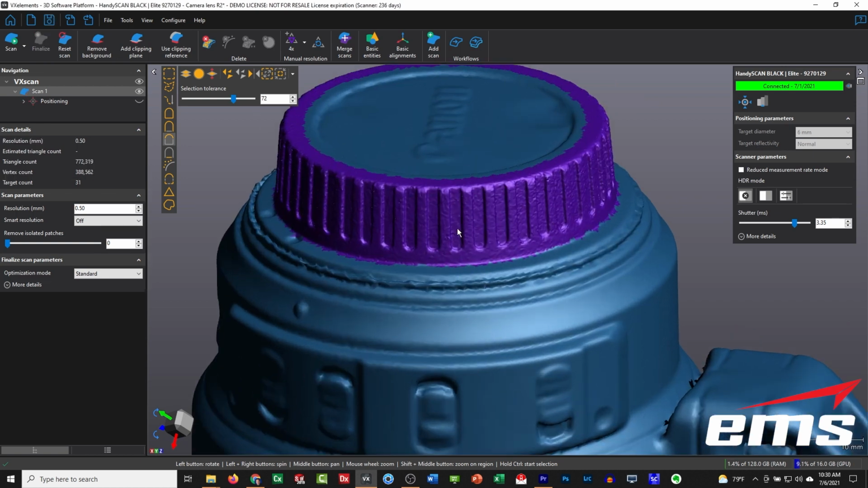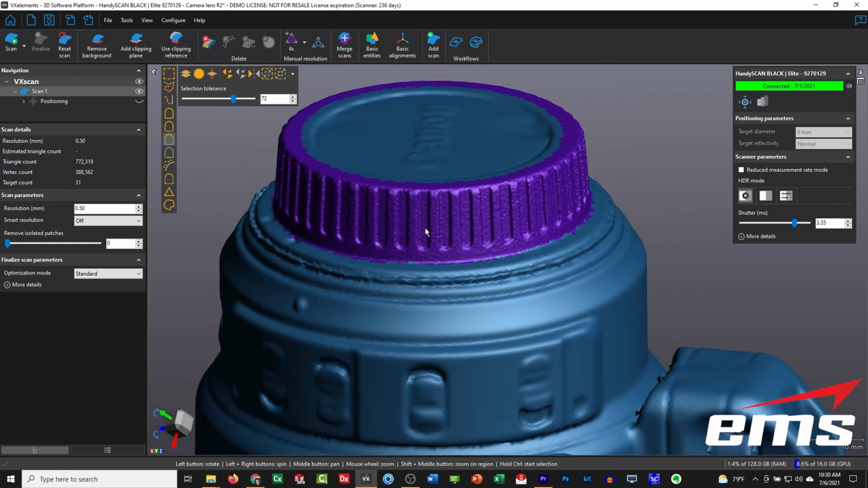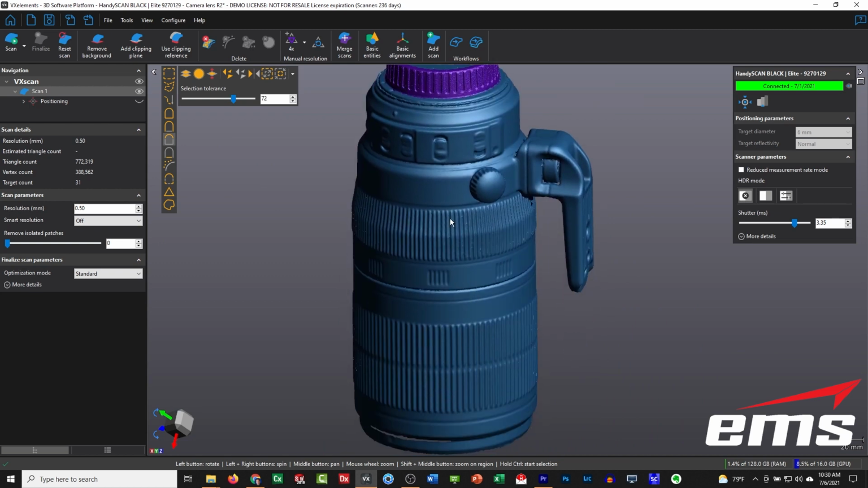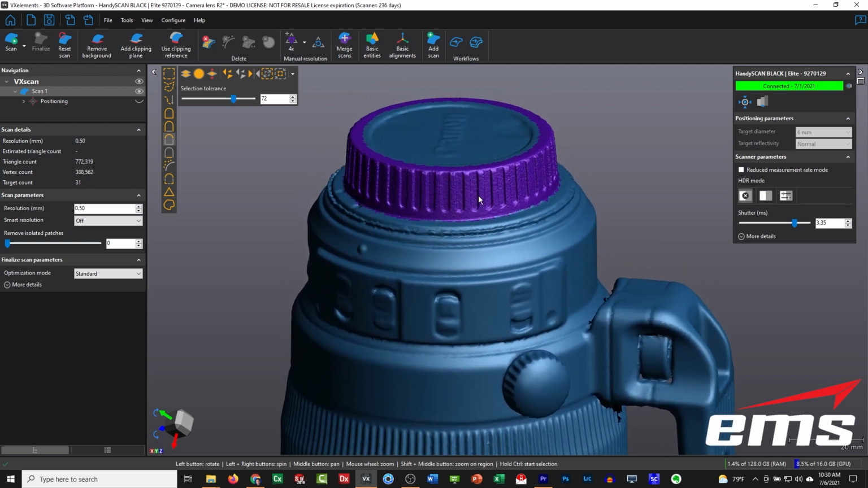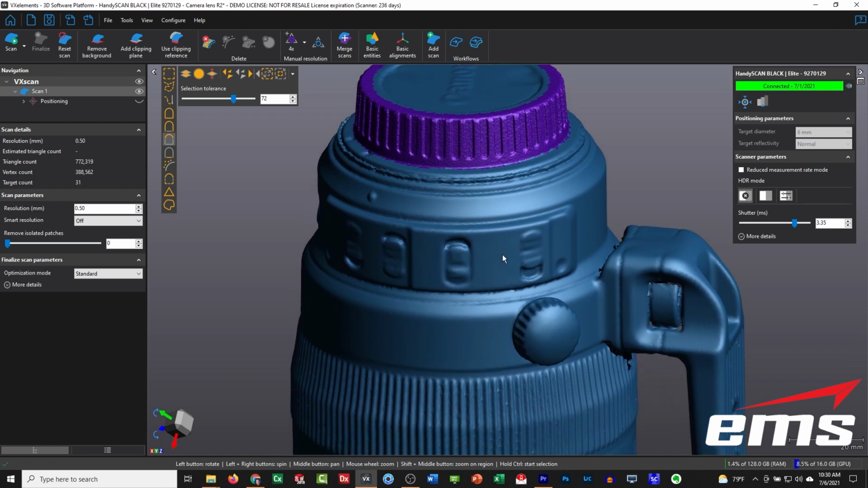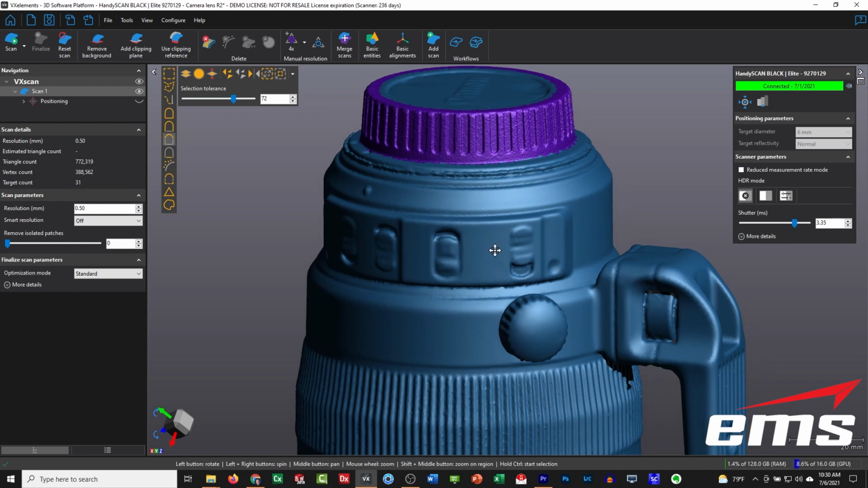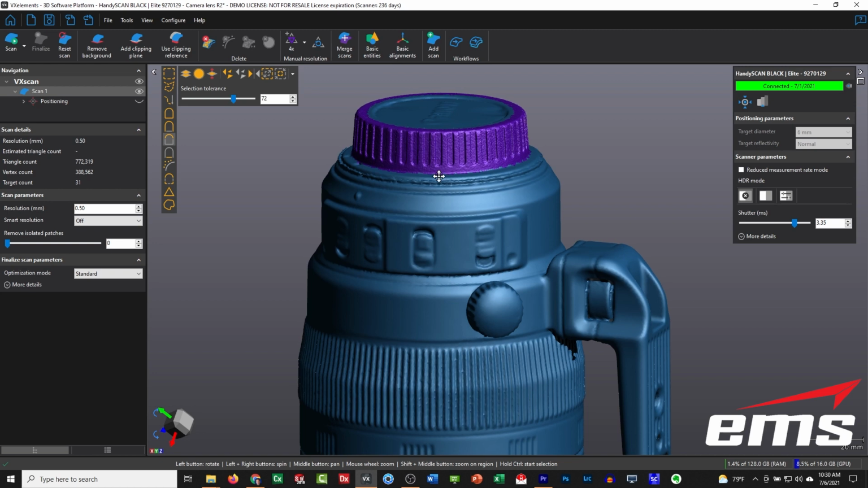Okay, so it's done, and hopefully you can see the power of this. So we've dropped our triangle count down to 772,000, but look at our lens cap, really crisp detail, really picking up the surface finish. So, the rest of it here at 0.5, maybe that's good enough. We just need to know where it is. But maybe what's really critical for inspection or reverse engineering is this area of the lens cap. So again, you can use any of these selection tools to select different parts of the geometry and then change that resolution up or down.